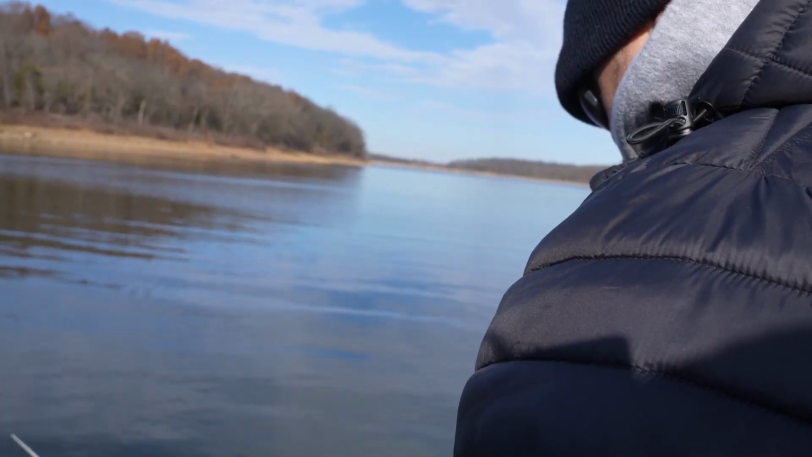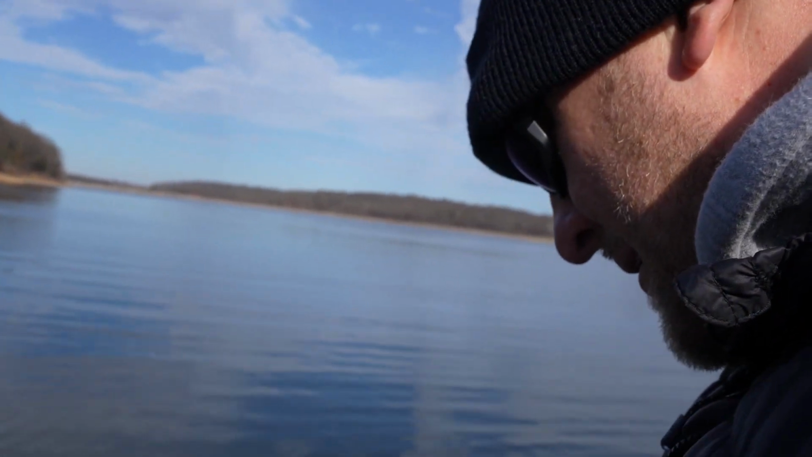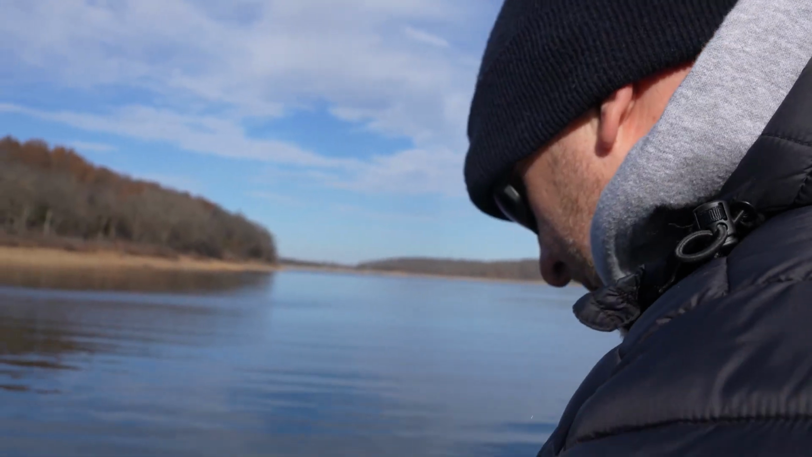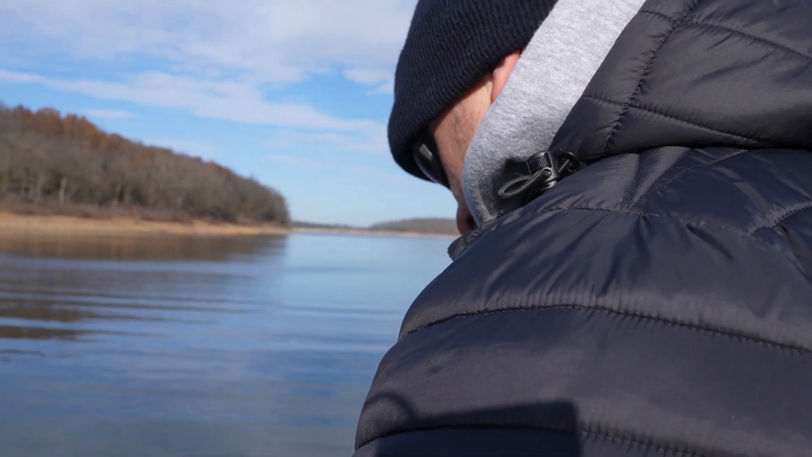So guys, the reason we got an A-rig on the deck is because we were going to go black bass fishing today. Caught them really good last year, and they were biting the heck out of it right here last year. But I'm glad we have it because it's given us some versatility for some of these fish that are a little deeper than what the jerkbait could get.